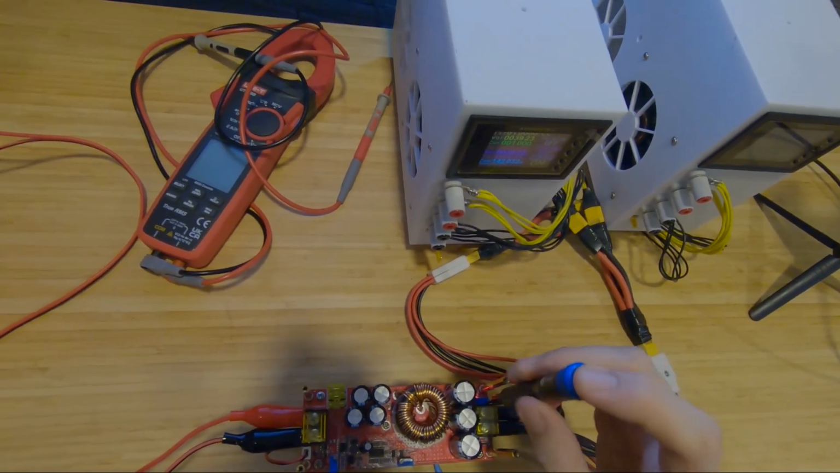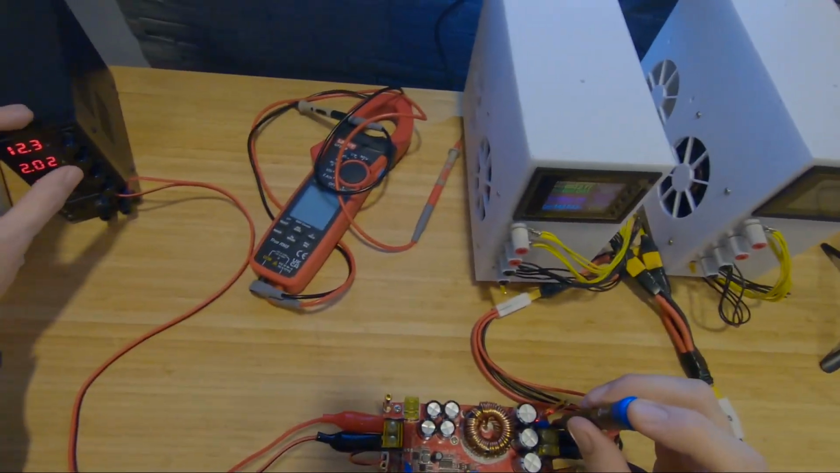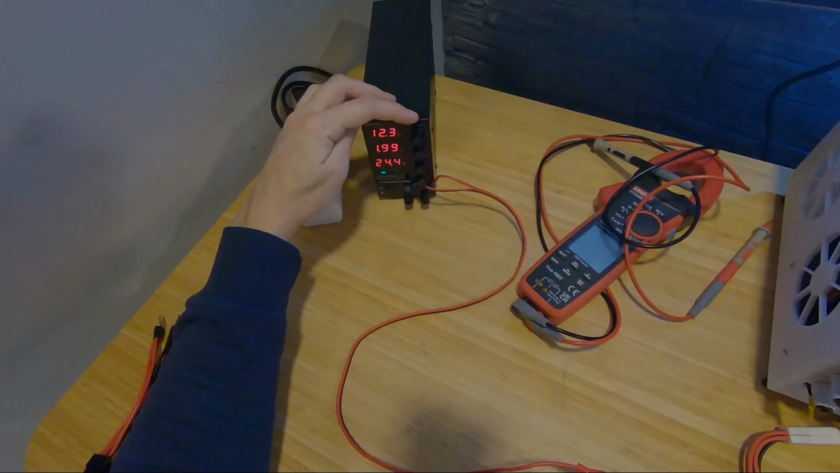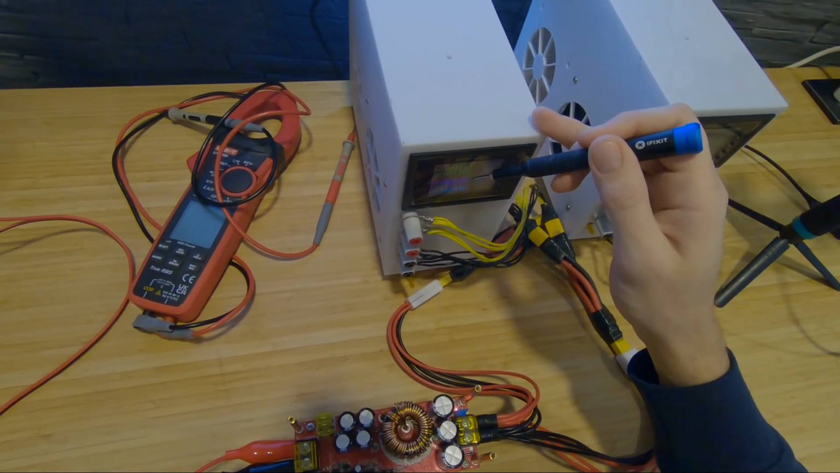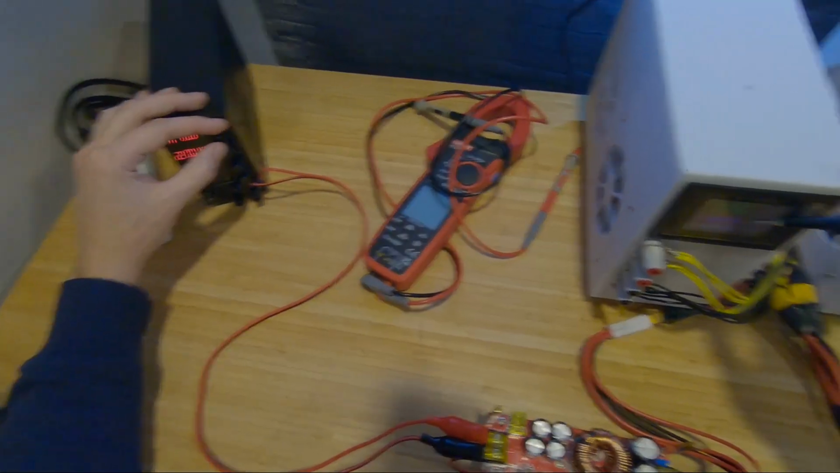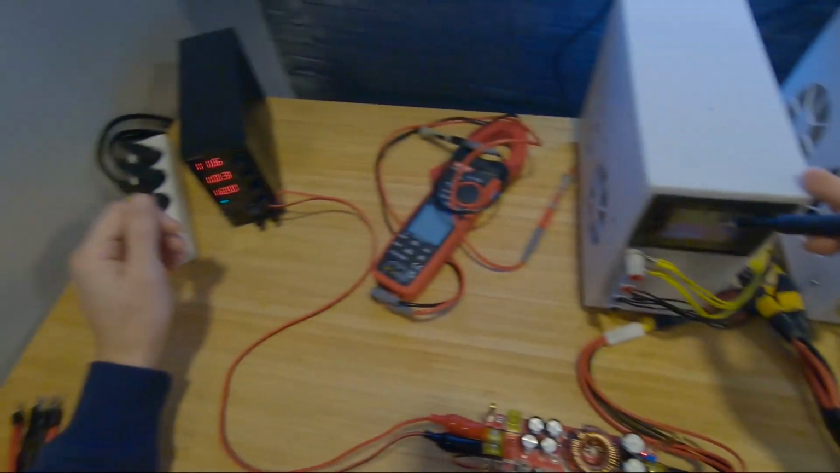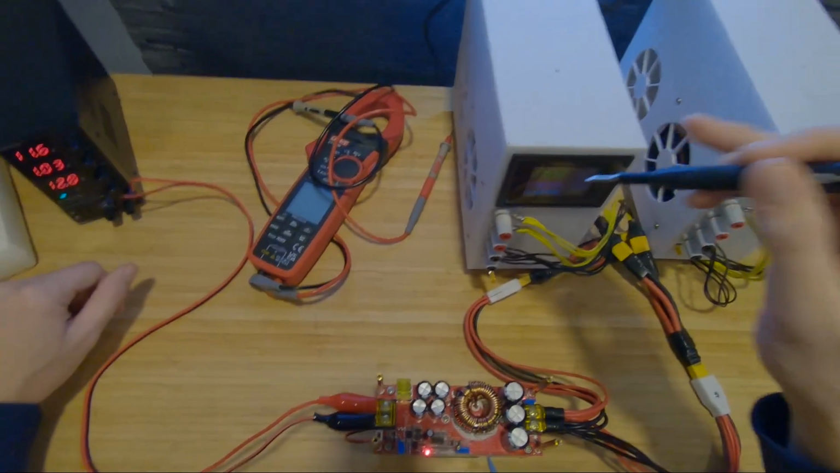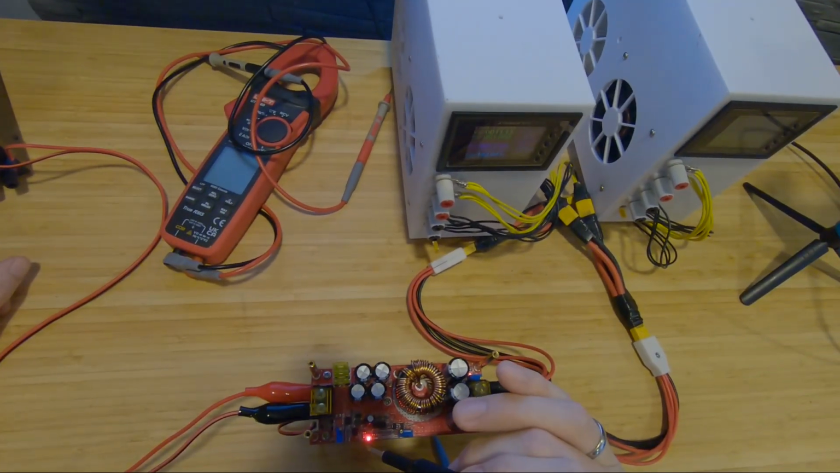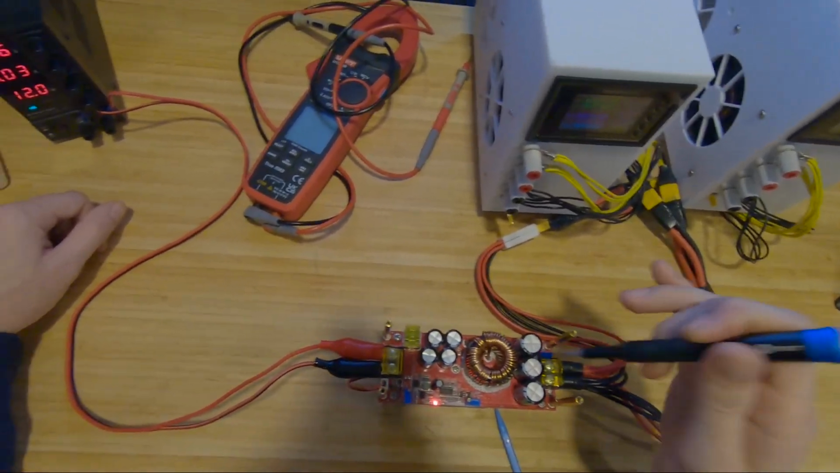For the cutoff voltage, it's the same idea. If we go lower, so it's 22 volts, okay, whatever. If we go 11.8, 11.6, and it cut it off. So it drops to the input voltage. It doesn't cut it off. That's what I was expecting, to cut the output completely, but it doesn't.